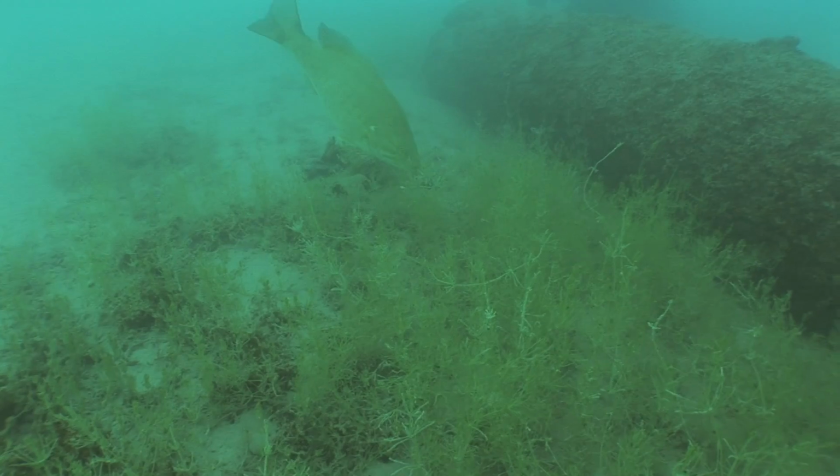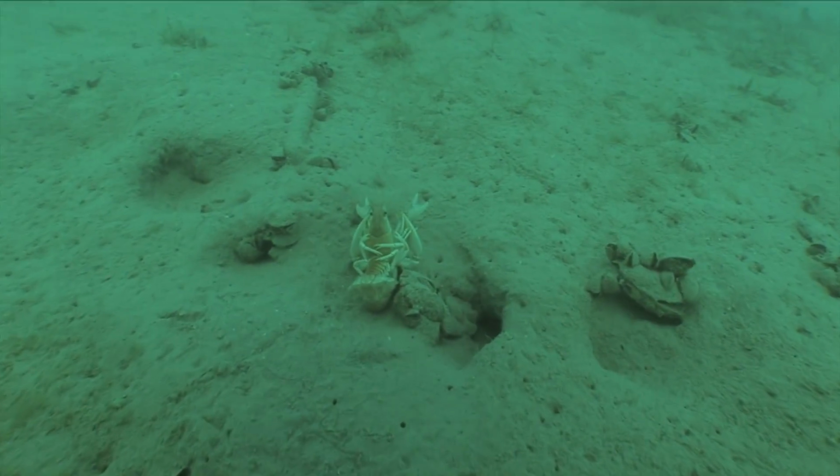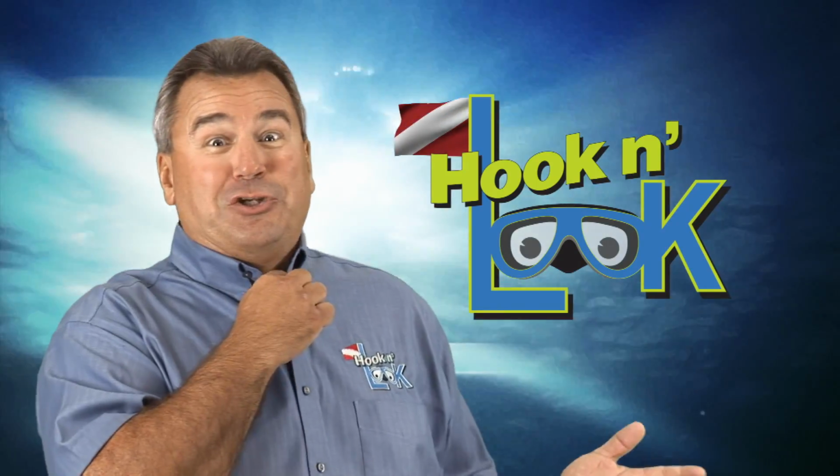This smallmouth is about to commit crayfish interruptus as it noses down on an amorous pair of crayfish. Those two should get a room.